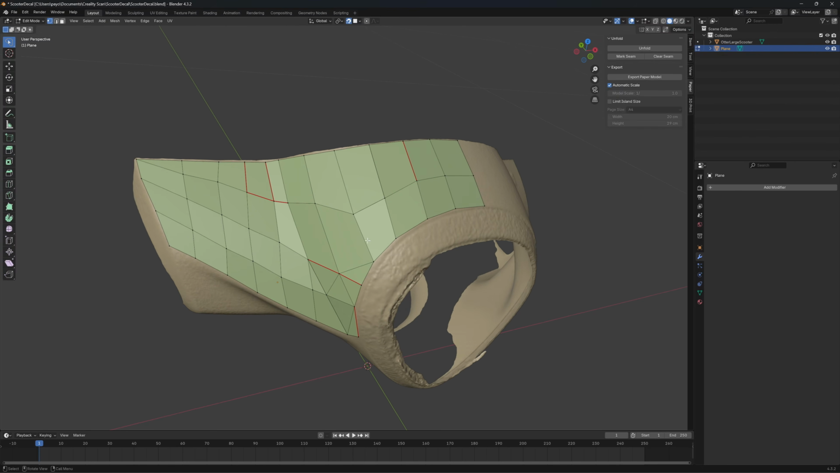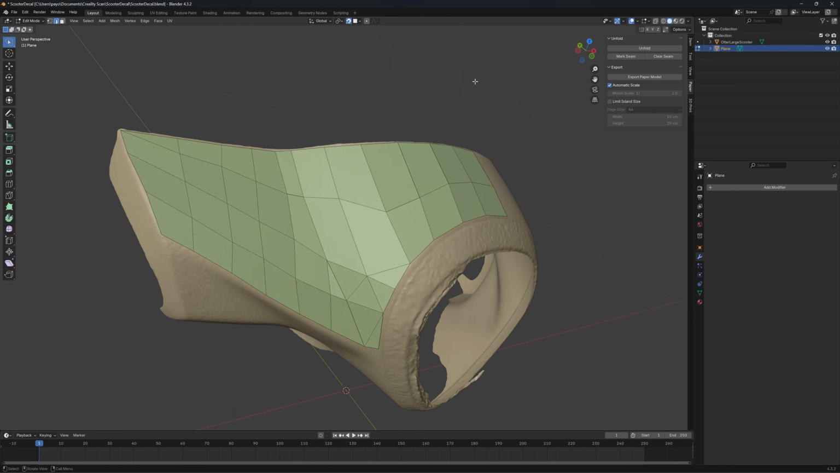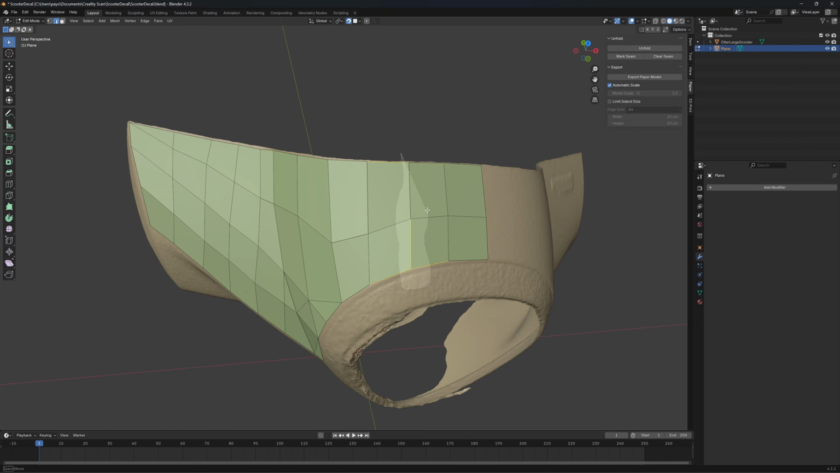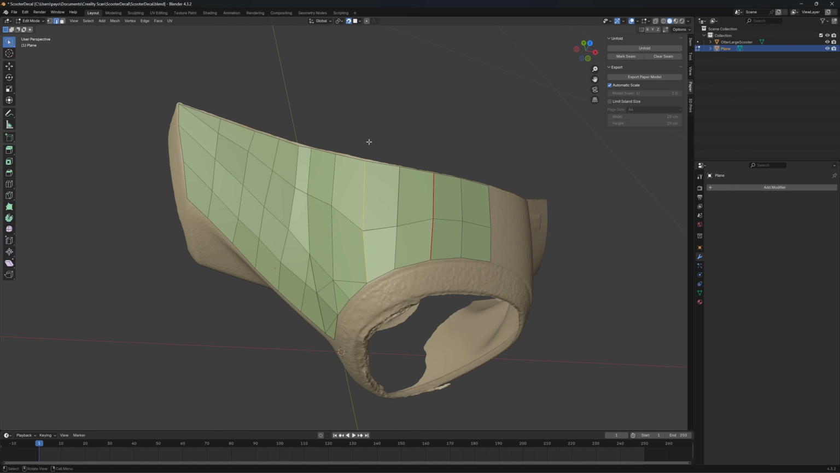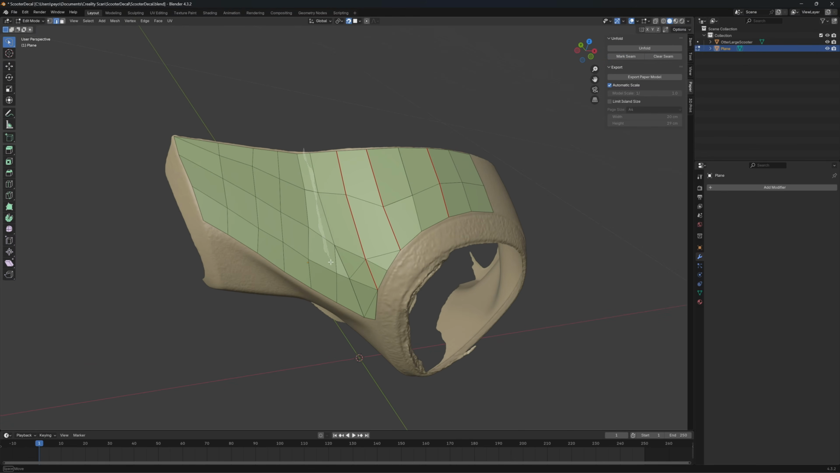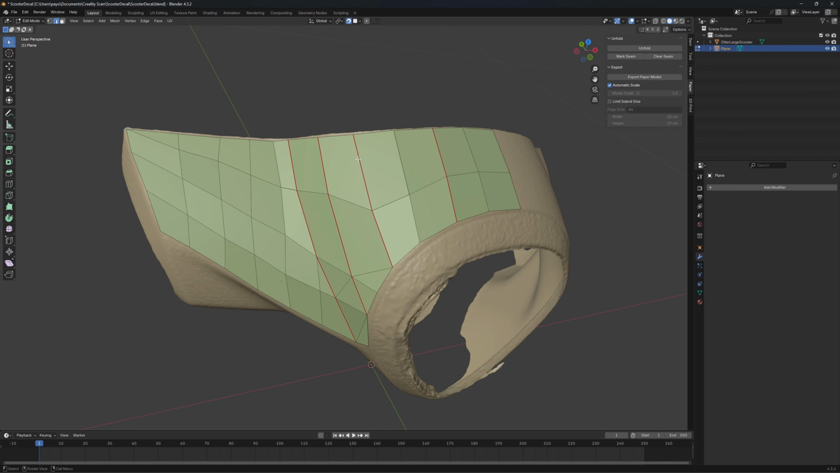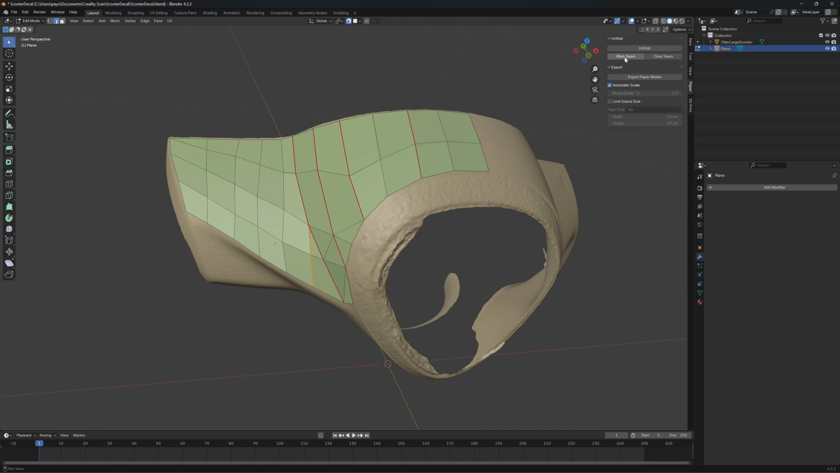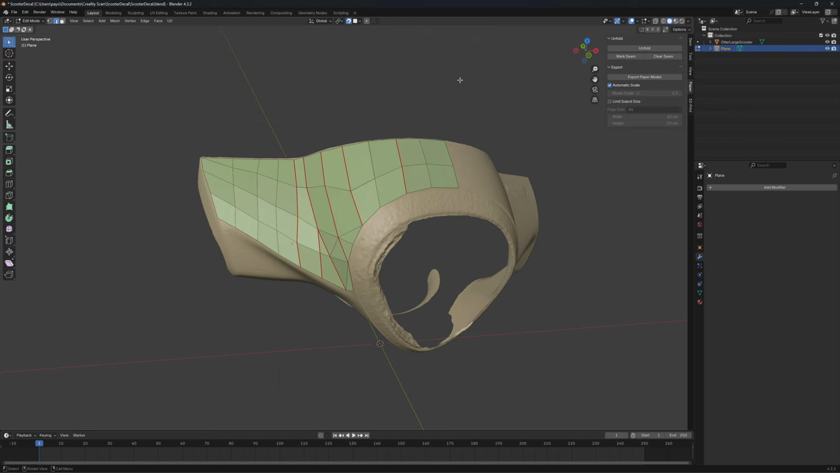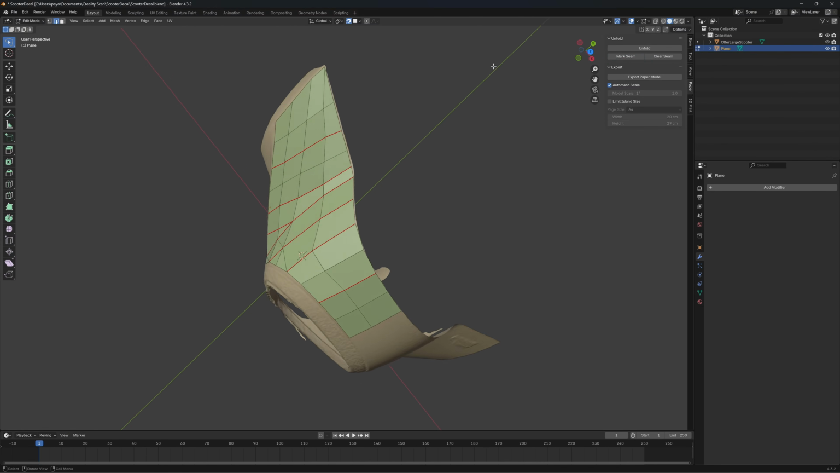The red line is a seam line. I'm going to select all the edges and clear the seam because I will put the seam lines manually. And click on Mark Seam. I choose this one, Mark Seam. Choose this one, Mark Seam. It will flatten with the seam lines that we select. Mark Seam, Mark Seam, Mark Seam. So this should be enough for flattening.